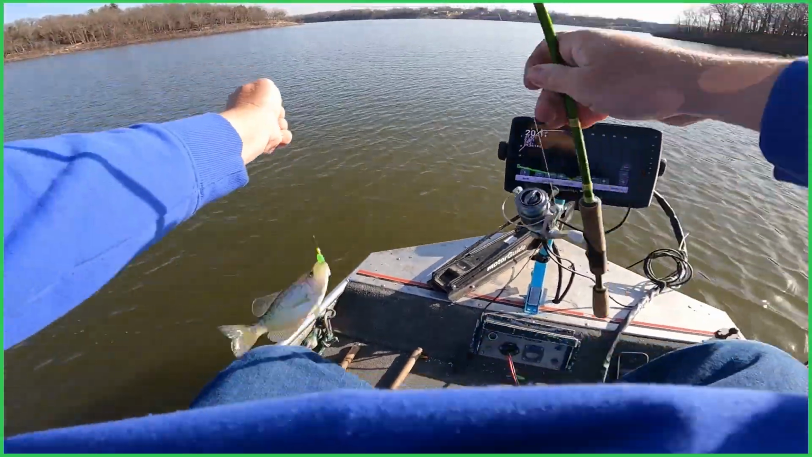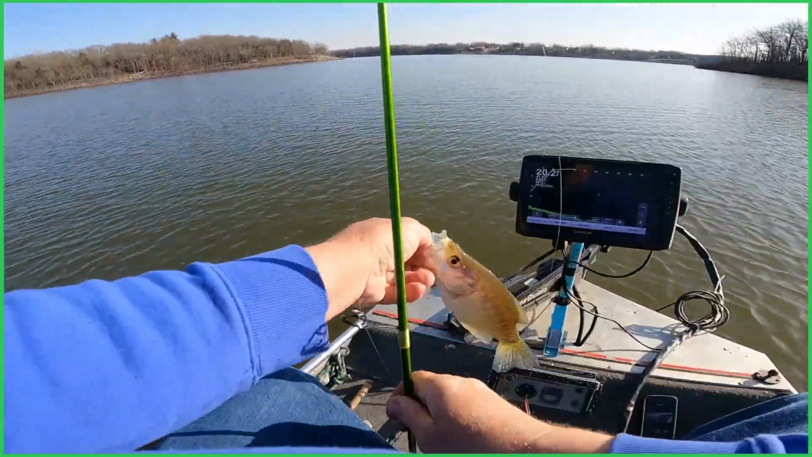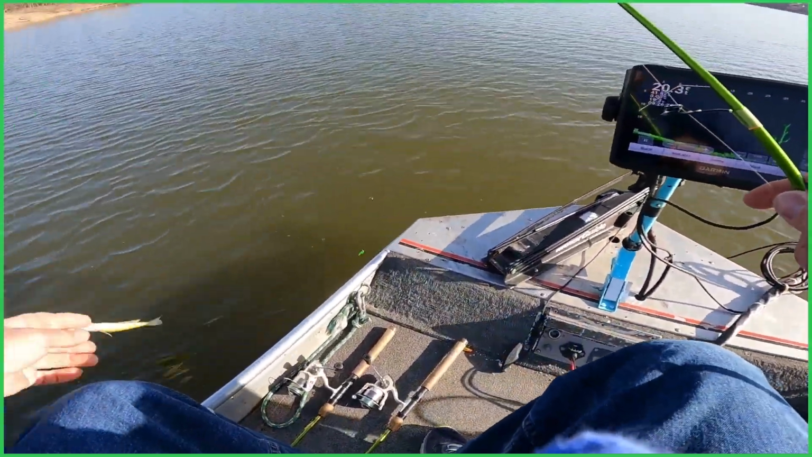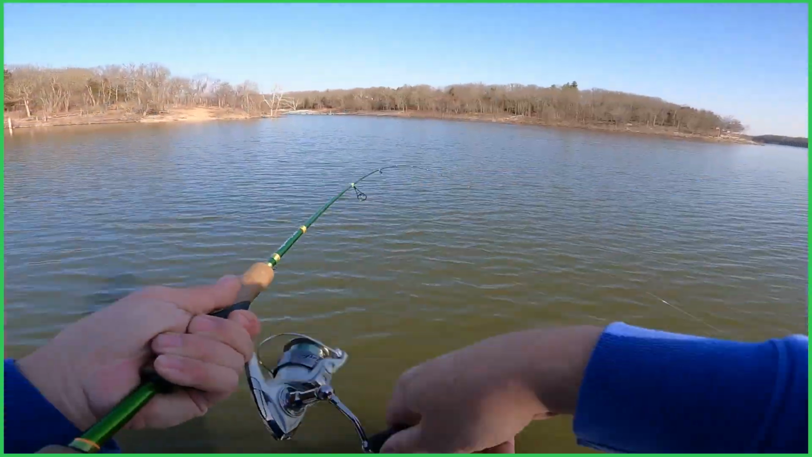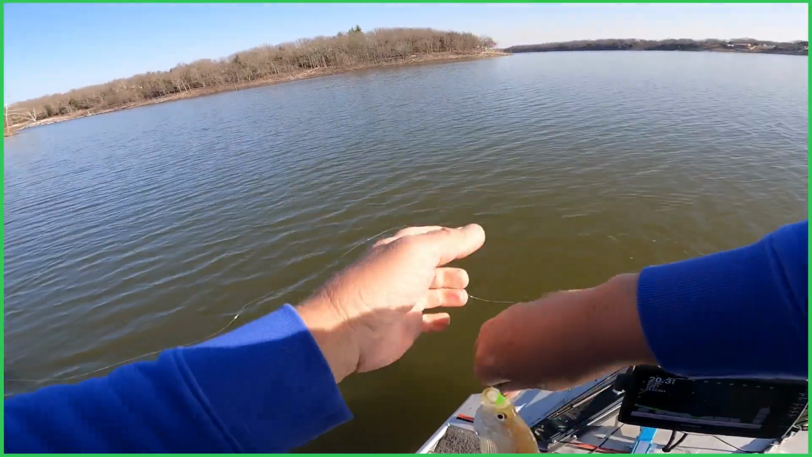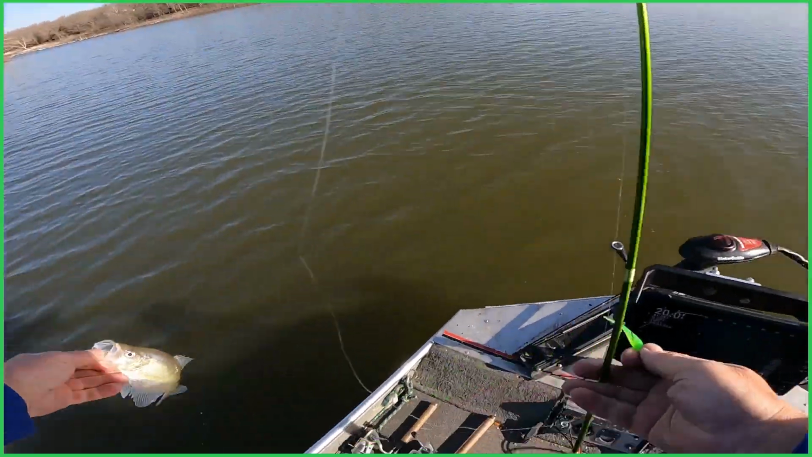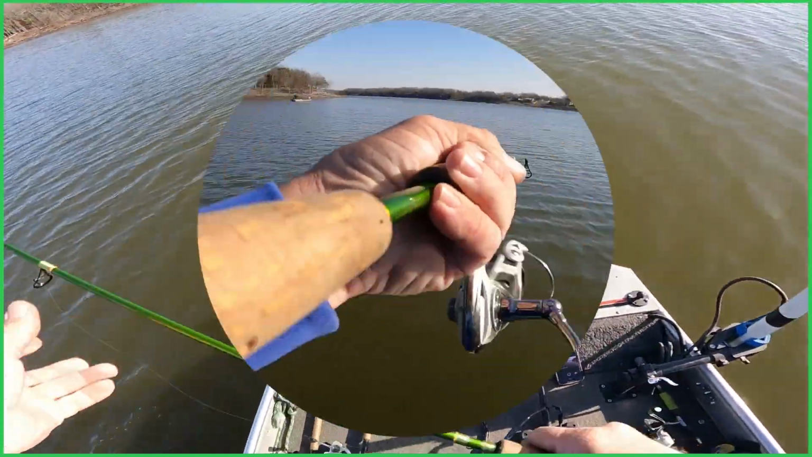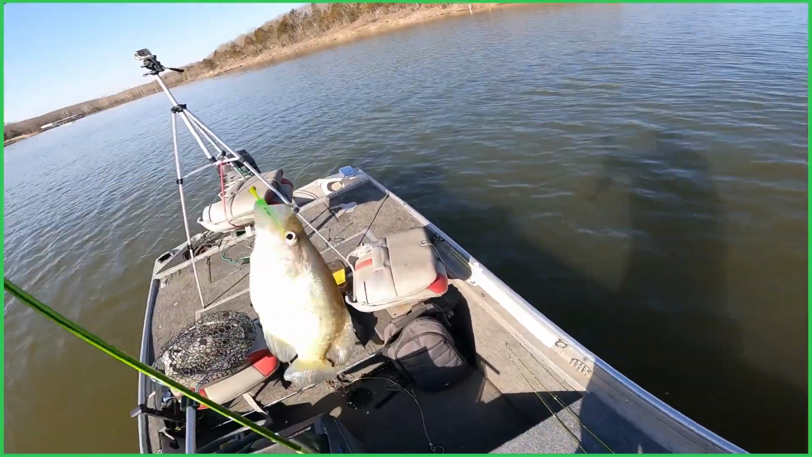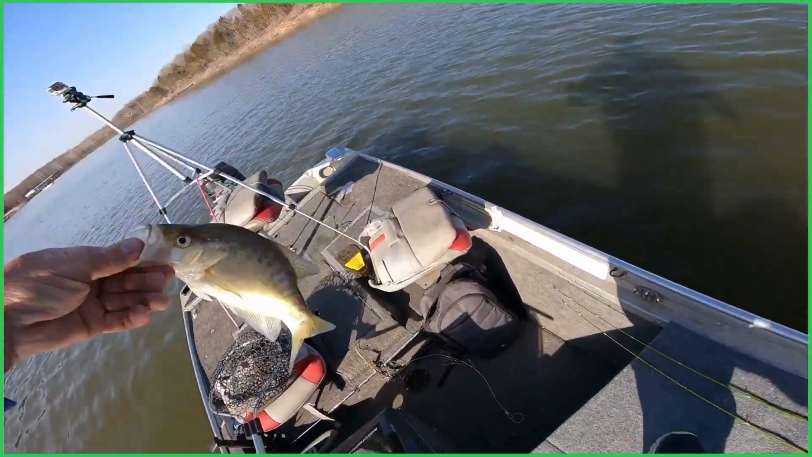A little better than the last one anyway. Yeah, you're kind of a little guy. I'll let you go back. Gotcha, buddy. You're not very big, but okay, yeah. There you go, man. Oh yeah. Nice crappie.